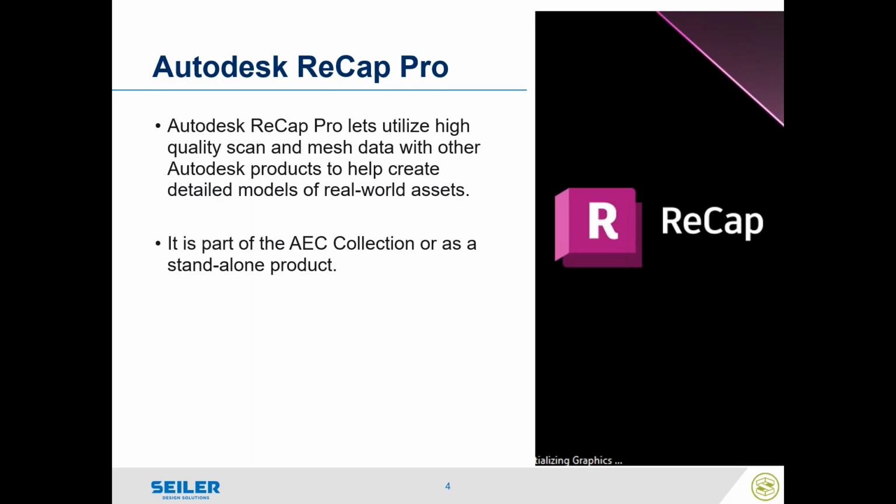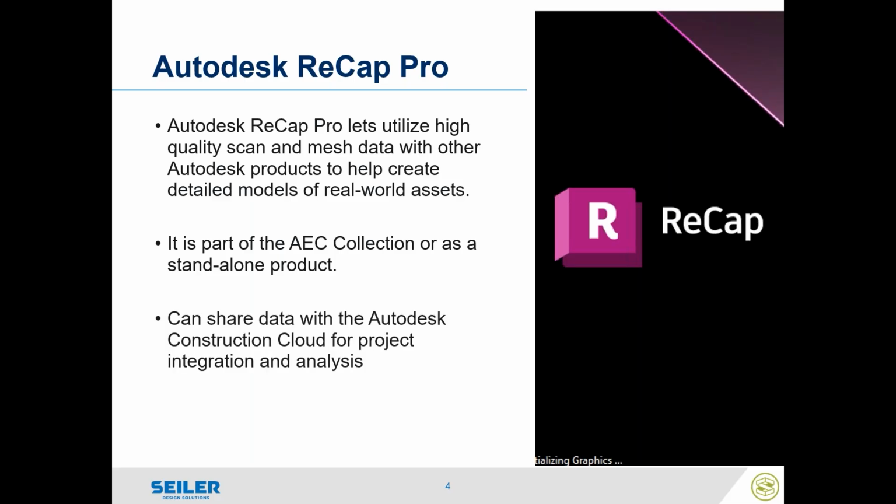that I'm going to show in this presentation. We can share data with the Autodesk Construction Cloud, so we're now able to take that scan data and send it to our Autodesk Docs or Construction Cloud, which used to be called BIM 360, web-based services for project collaboration with other stakeholders, other survey firms or engineering firms, as well as intra-office. And we can use that Autodesk Construction Cloud to extract point and feature data from the point cloud.